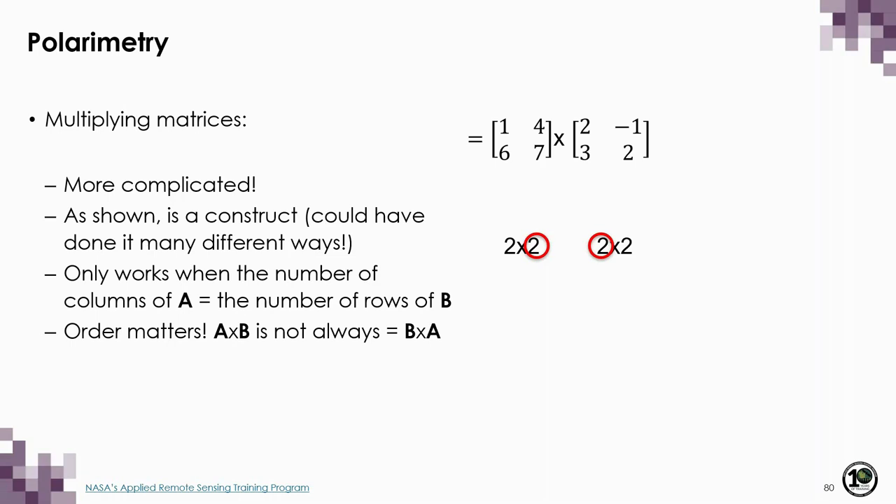A simple trick to tell if they can be multiplied is to list the size of both matrices and look at the two numbers closest together. If these are the same, then those two matrices can be multiplied. It's also important to note that the order of multiplication matters.